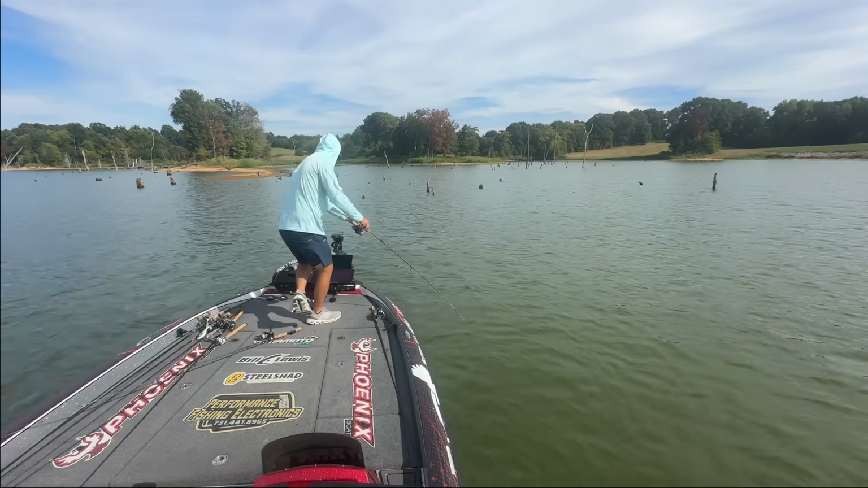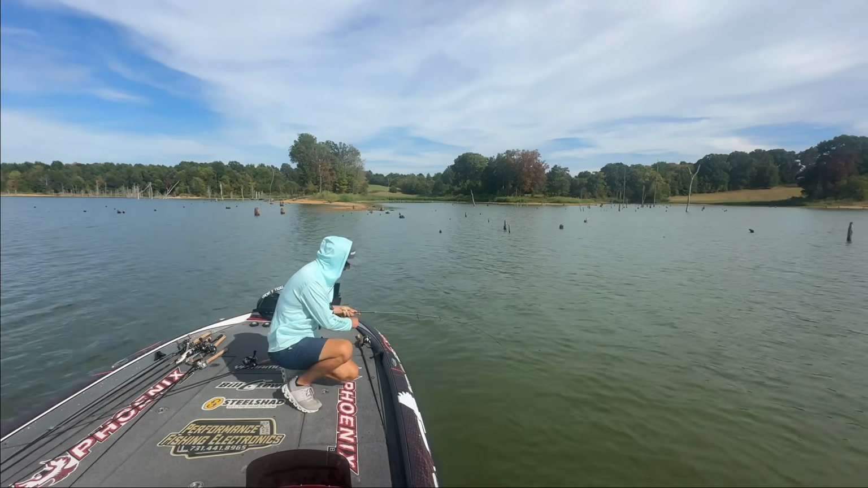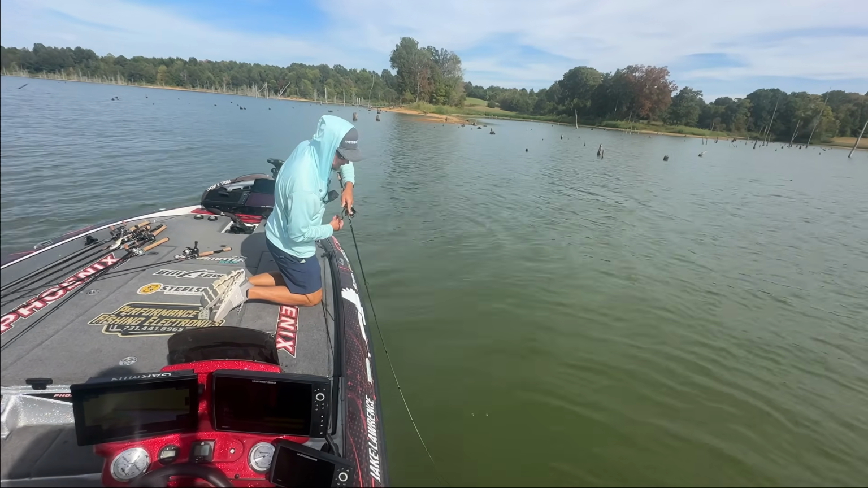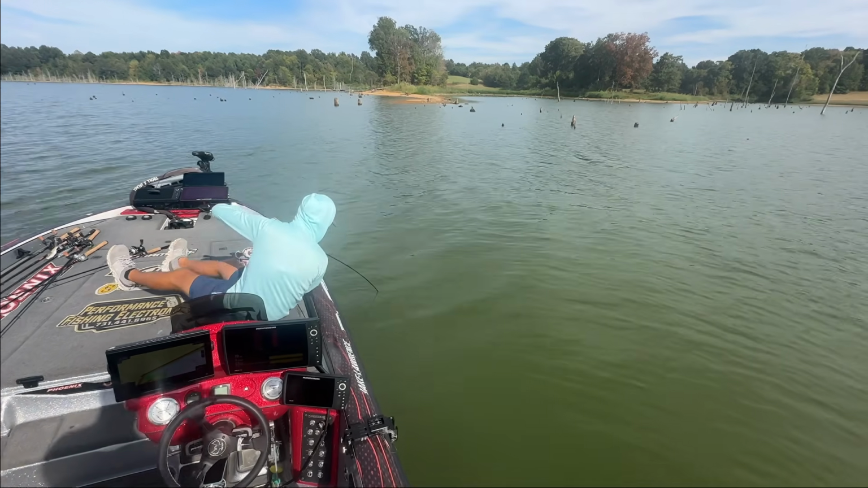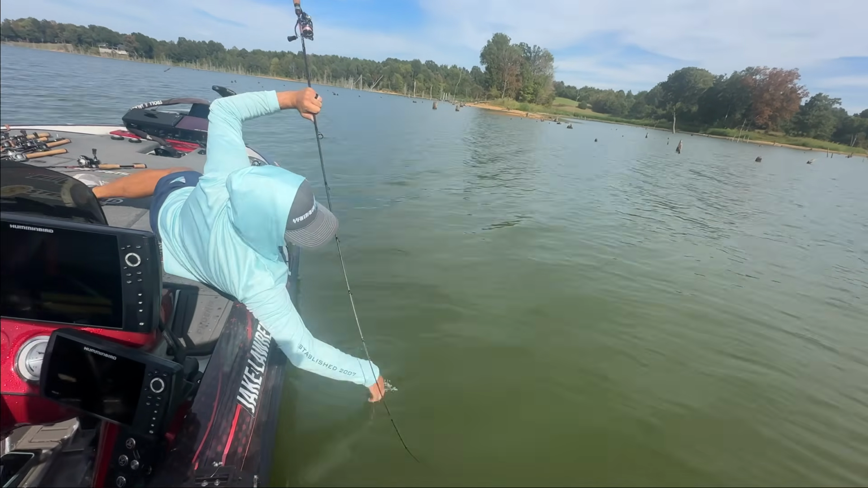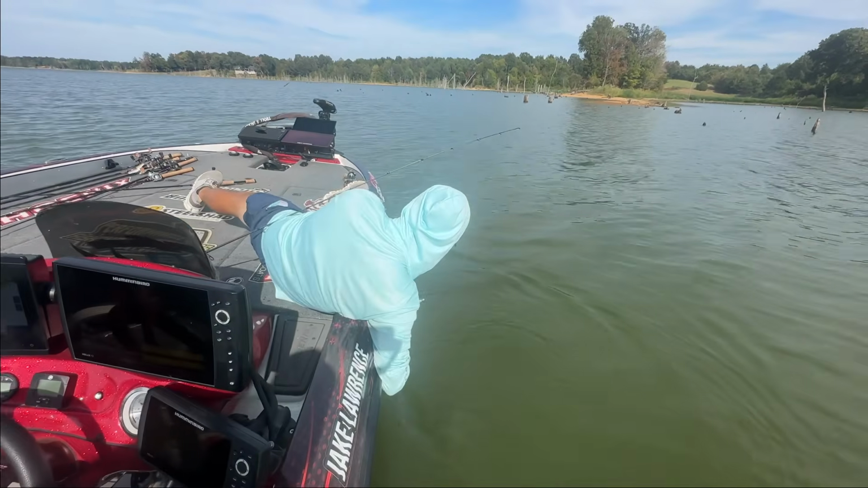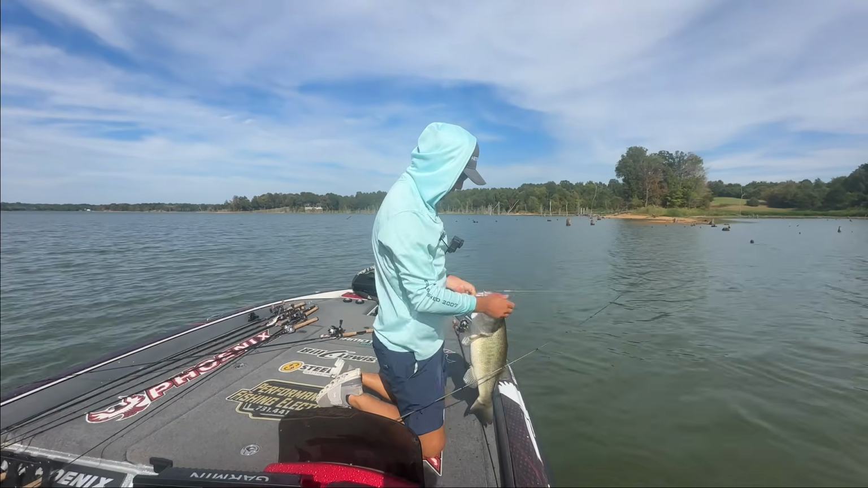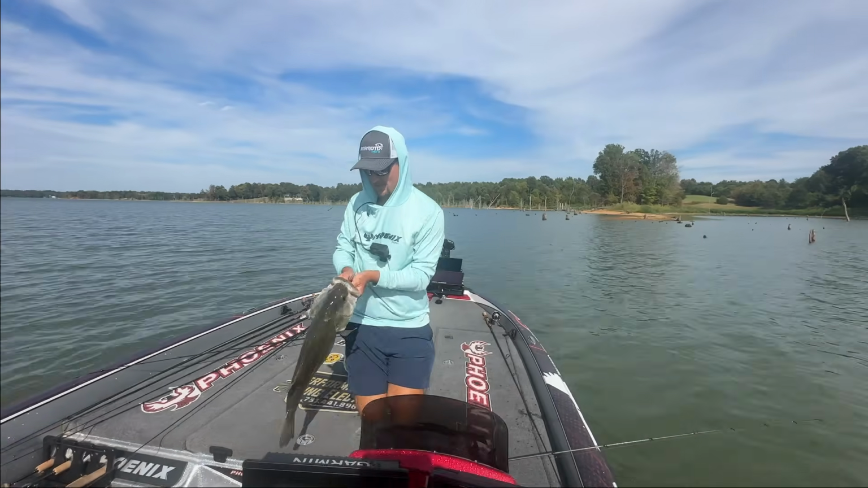Boy, kind of makes you wish you had that Phoenix net out now. You know, and I thought about getting it earlier. All right, let's see if we can do this. Oh, we got that big old melon head. Look at that. Literally fell out. How about that?